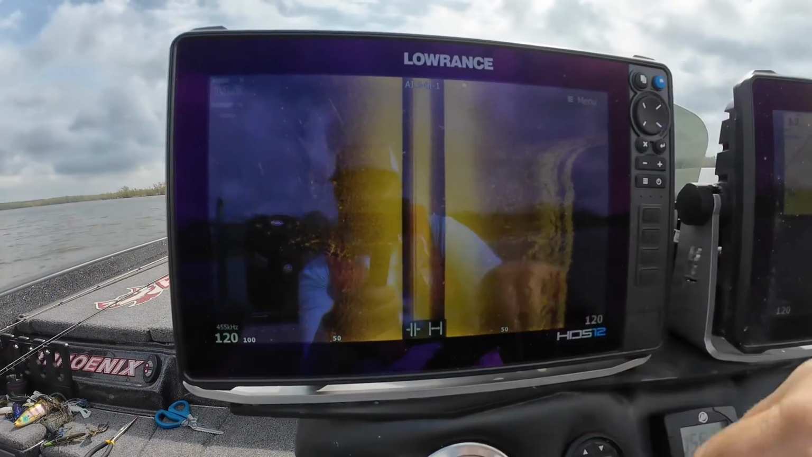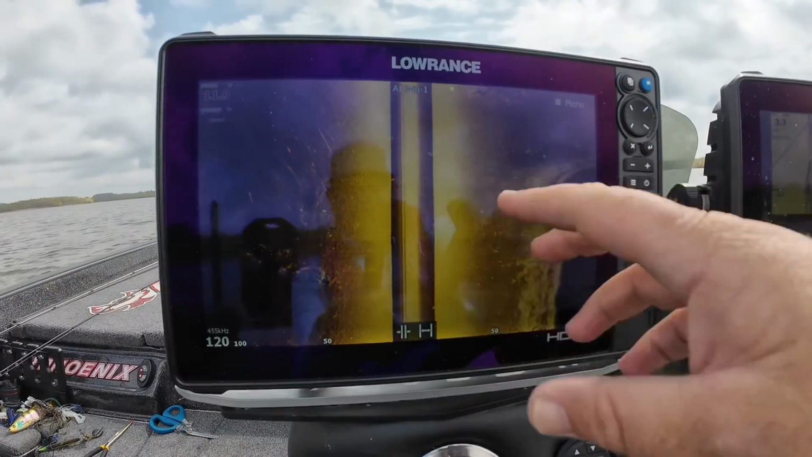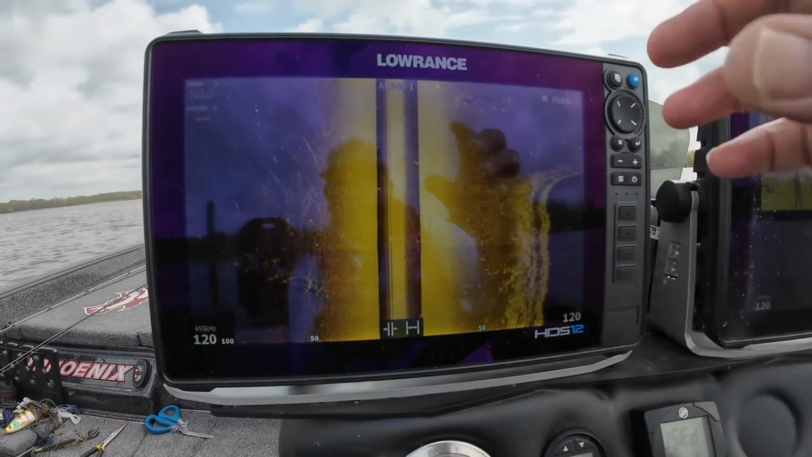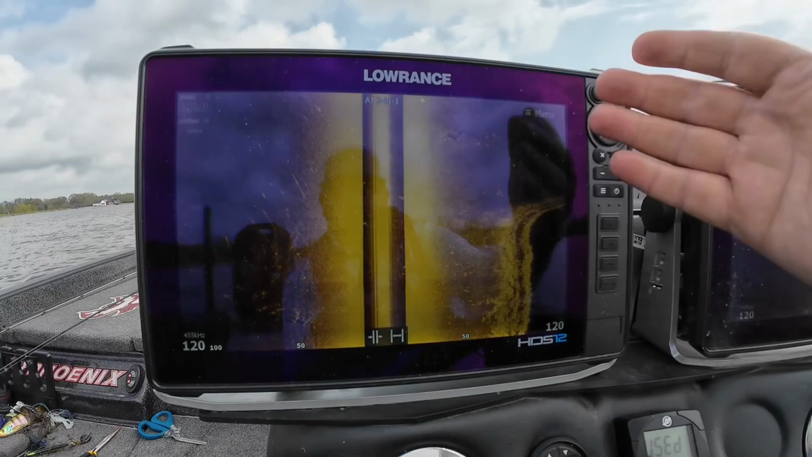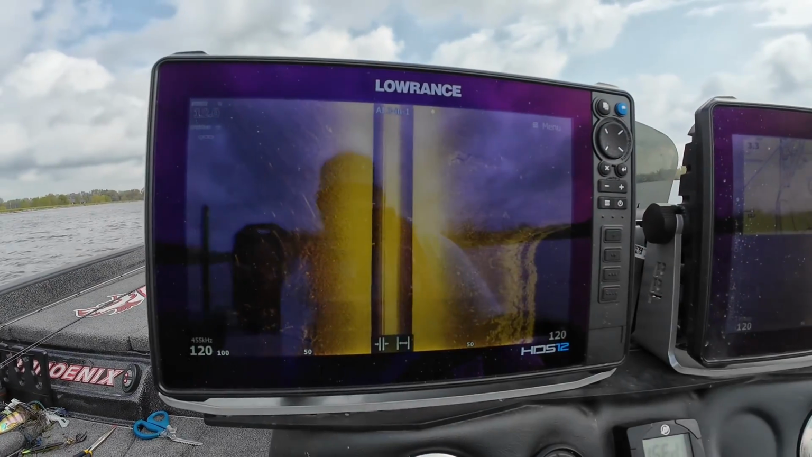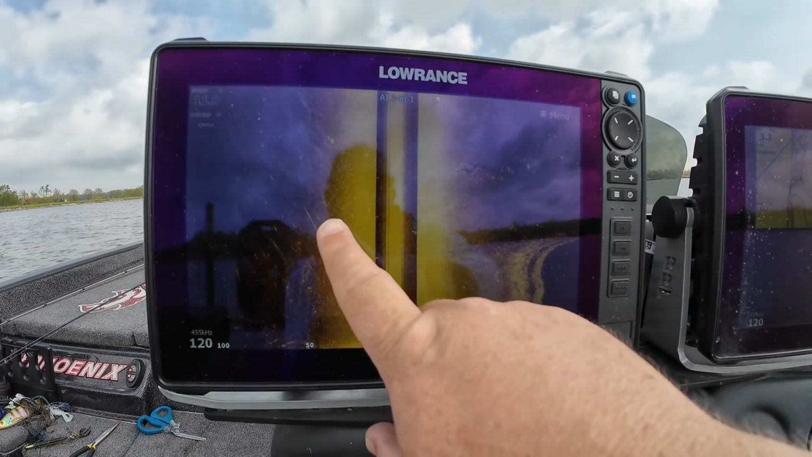Those kind of show up a little bit more than the actual image of the fish. But looking for fish is something that I do with this, but by and large, I'm mostly looking for just the big picture as to the structure and the cover that's on the bottom. So the structure is the actual bottom itself.